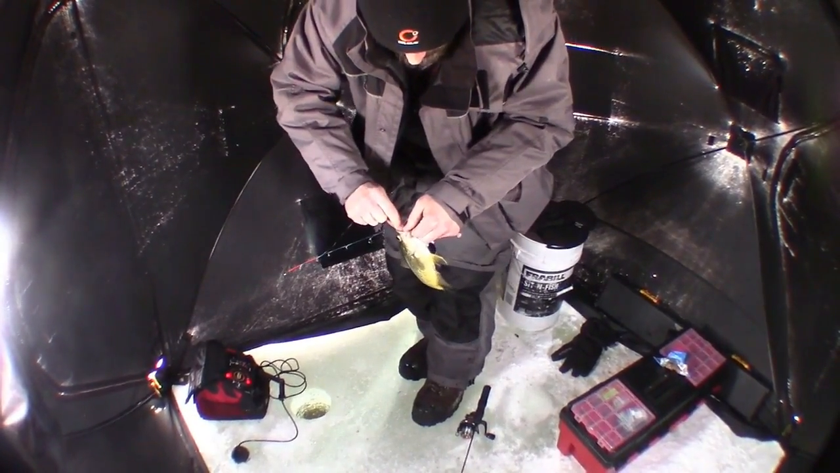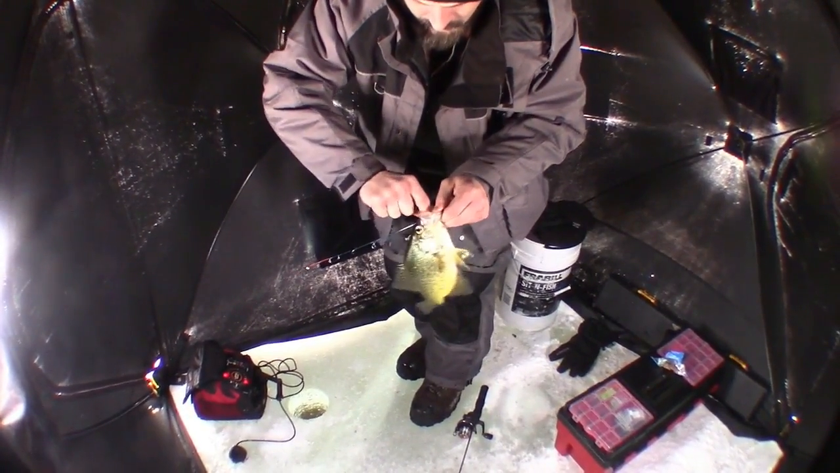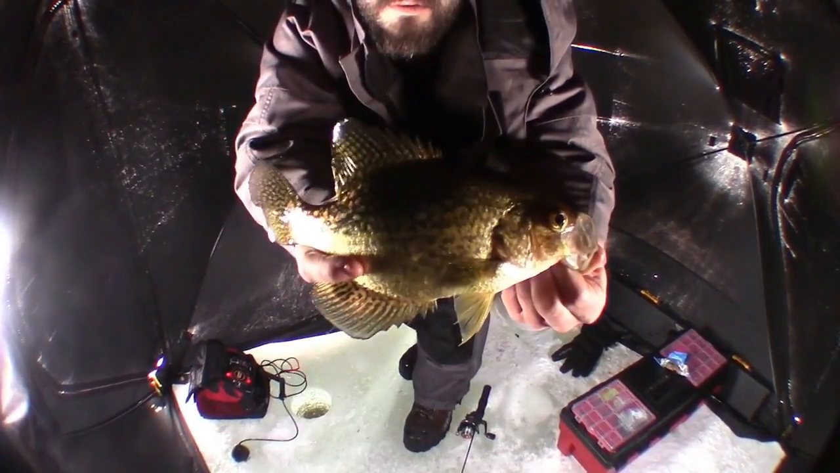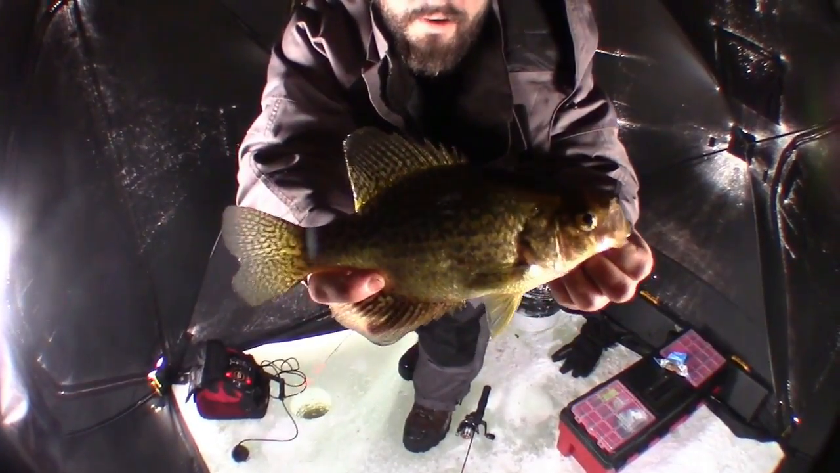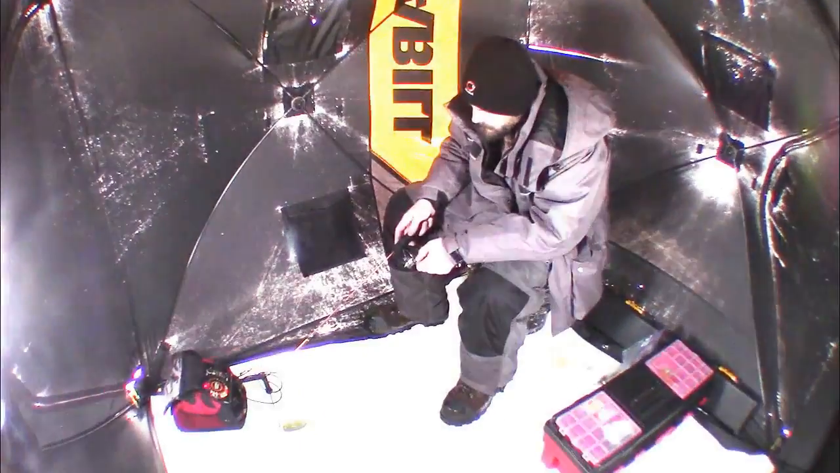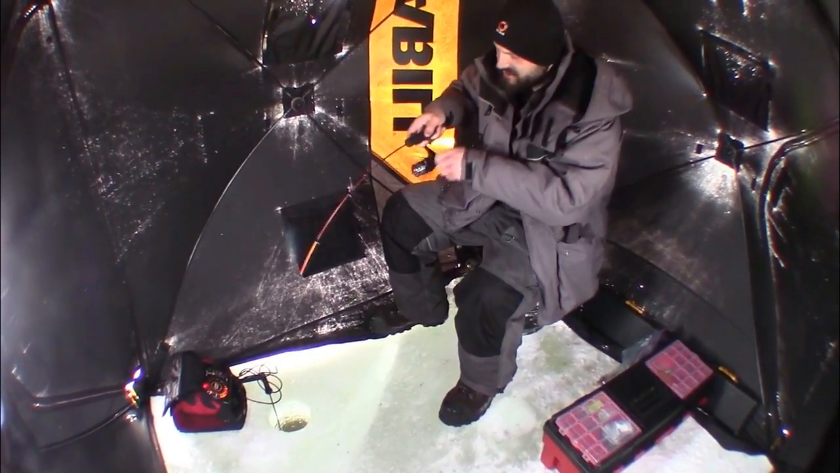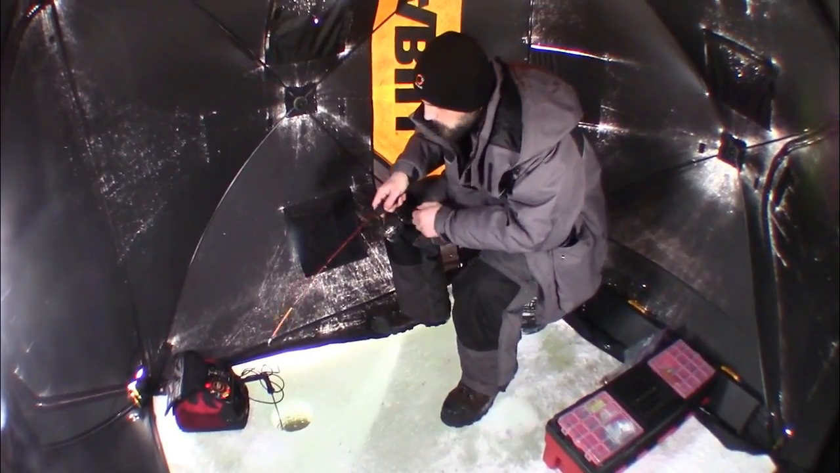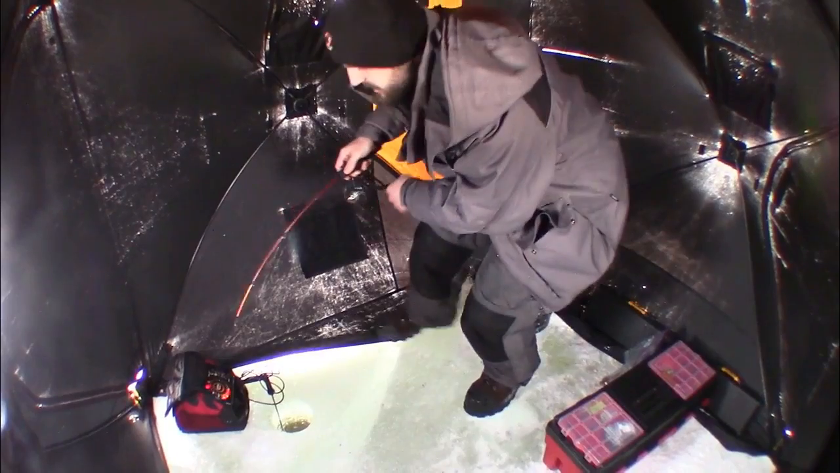Bigger. Those are the size we like in here. Instant. That's a nicer fish. I just switched out to a smaller size.